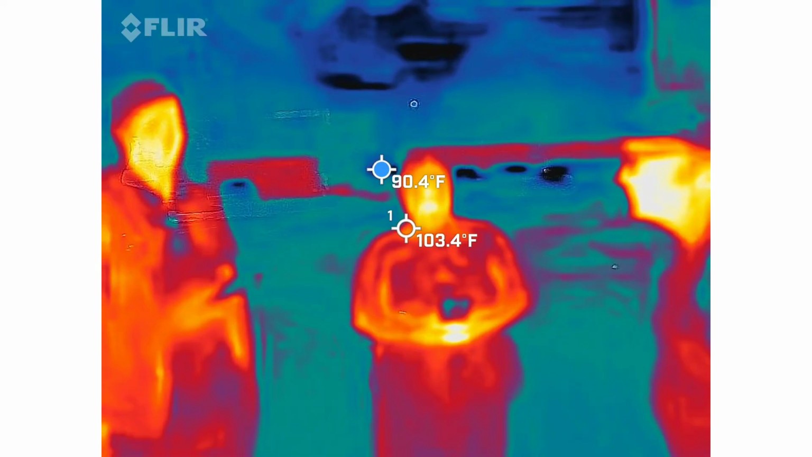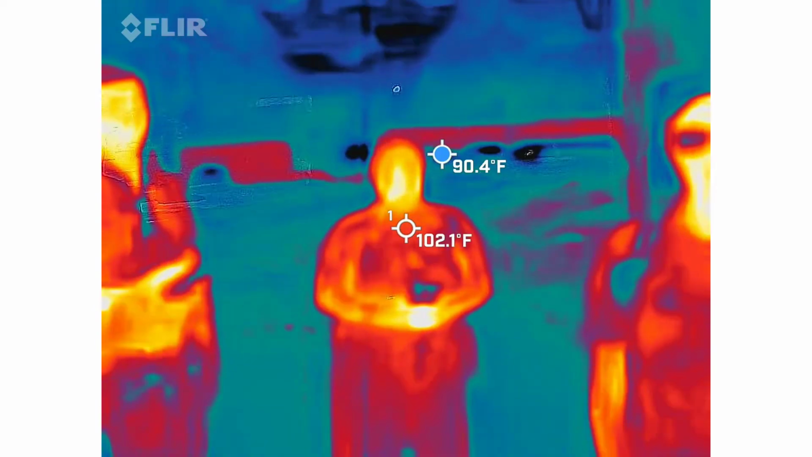Are you guys all ready to go? All right, let's do this. What about the two of you? They're quiet, too. Yes. All right, we're going to go this way.